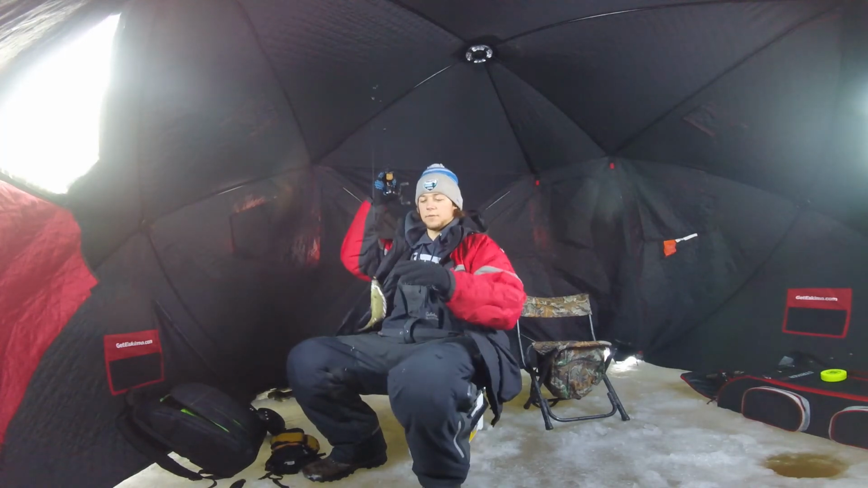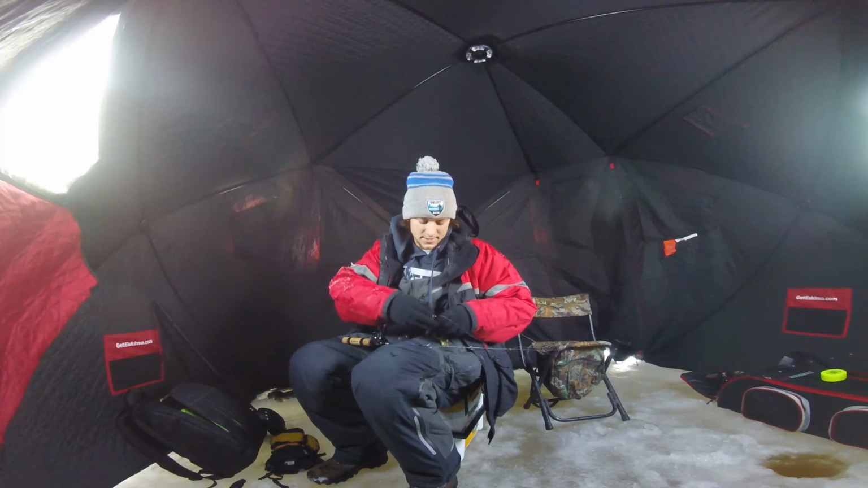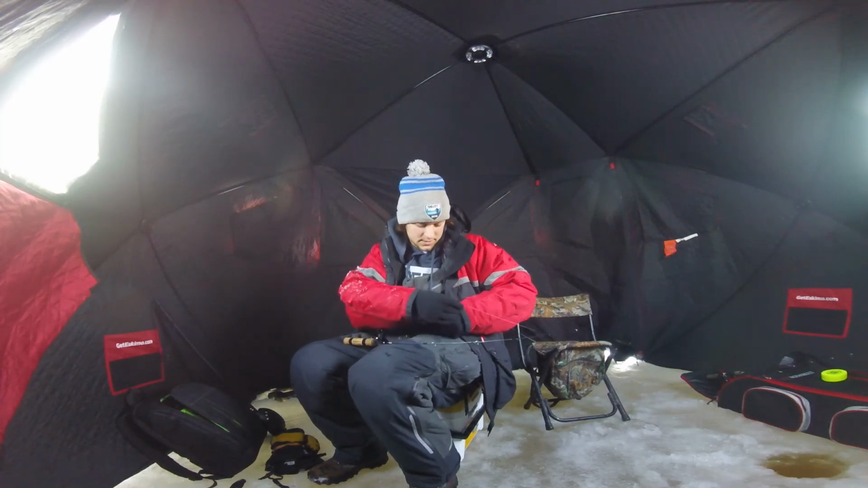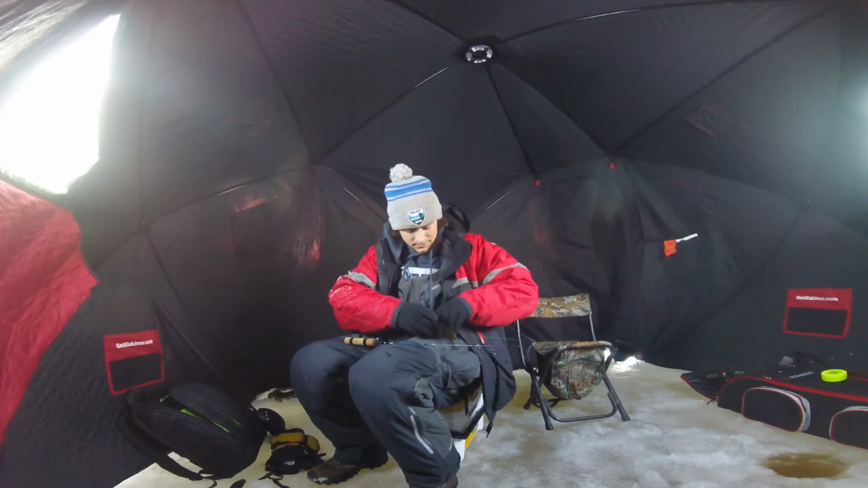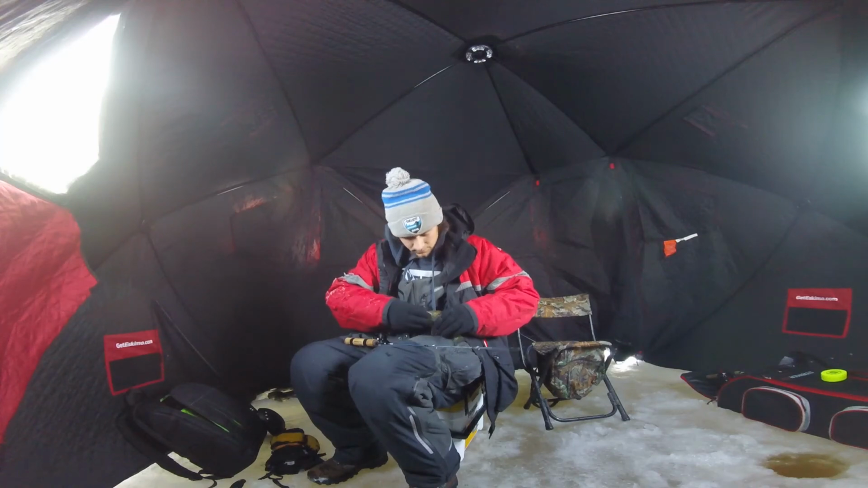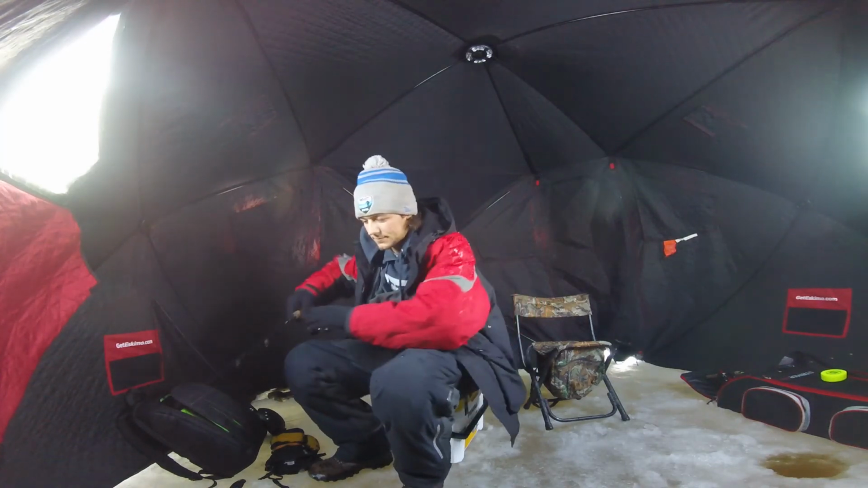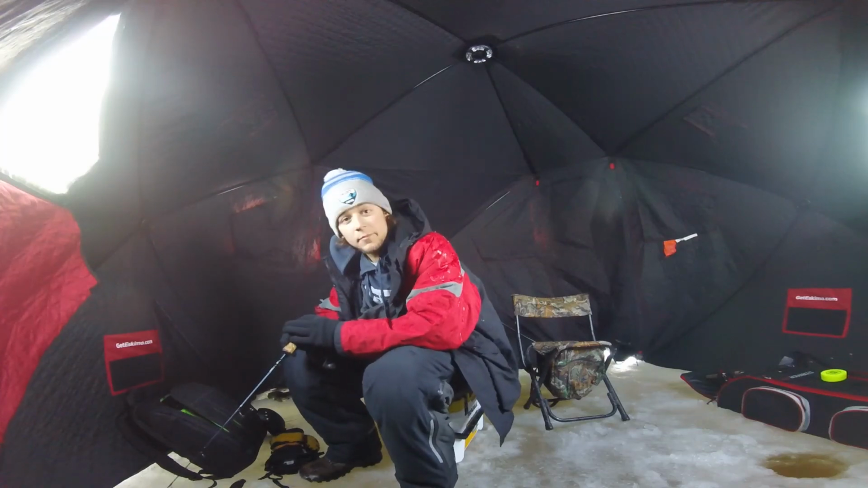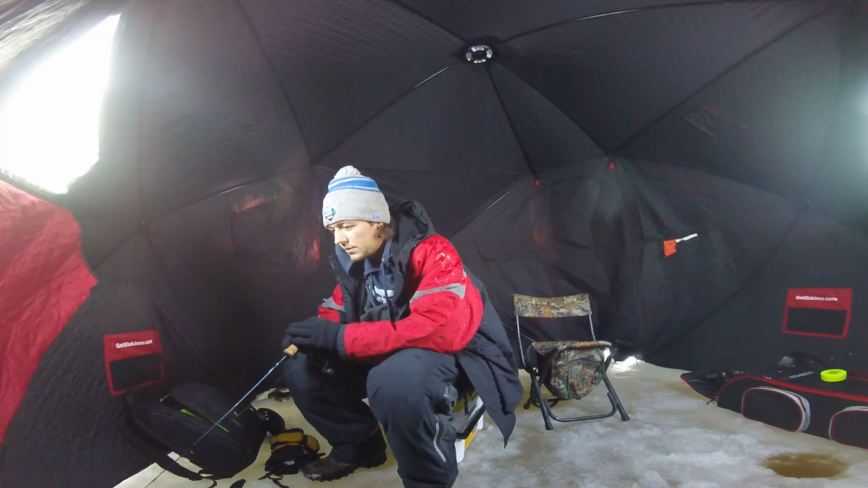Bluegill. It's been a while since we've seen one of these. I finally just put it under the school of crappie, decided to try to get a gill, and that is what happened exactly, actually. Yeah, little gill. Good healthy back on it. Still got the same plastic as when I started the day. Should be impressive.